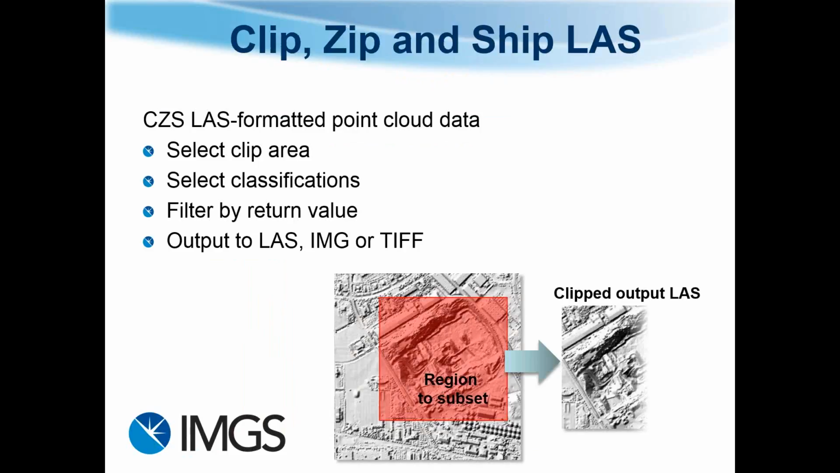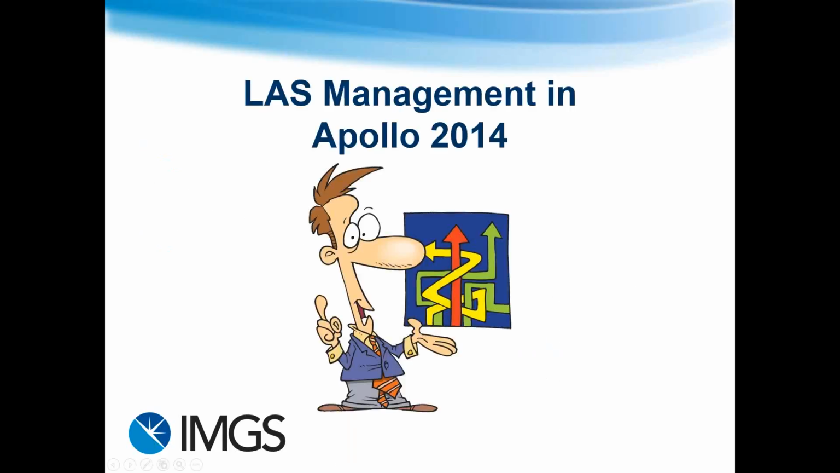So clip, zip, and ship is LAS formatted point cloud data, where you can select the clip area, select what classifications of the LAS file you want to bring down, filter it, and then the output will be either to a LAS file or to an image or TIFF file. So I'm going to show you some of this now.